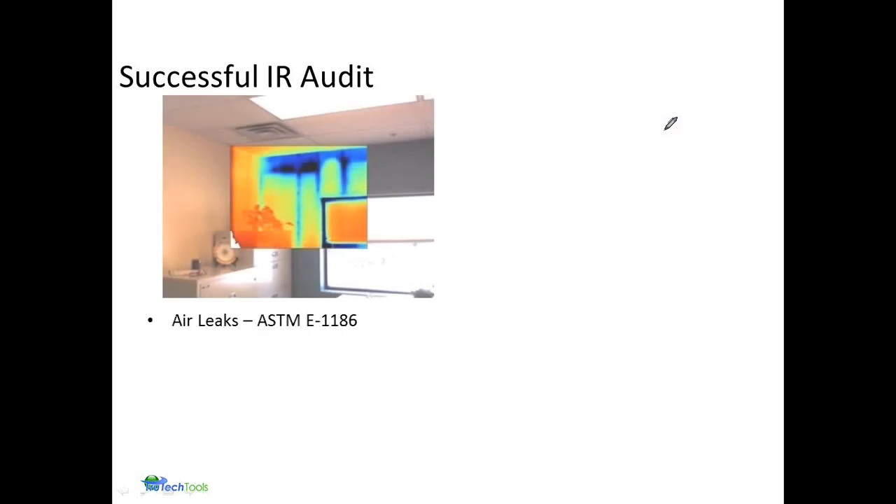A successful audit, understanding the conditions for an audit. If you're doing air leaks, RESNET suggests a delta T of at least 3 degrees. And what that means is just a difference of temperature between outdoors and indoors. If you think about the fact that we're trying to measure a difference, if the outside temperature and the inside temperature were the same, you just would not see a thermal difference at all. And if it gets too small, it's just going to make it very difficult. So in air leakage, we want at least a 3 degree, if not more.